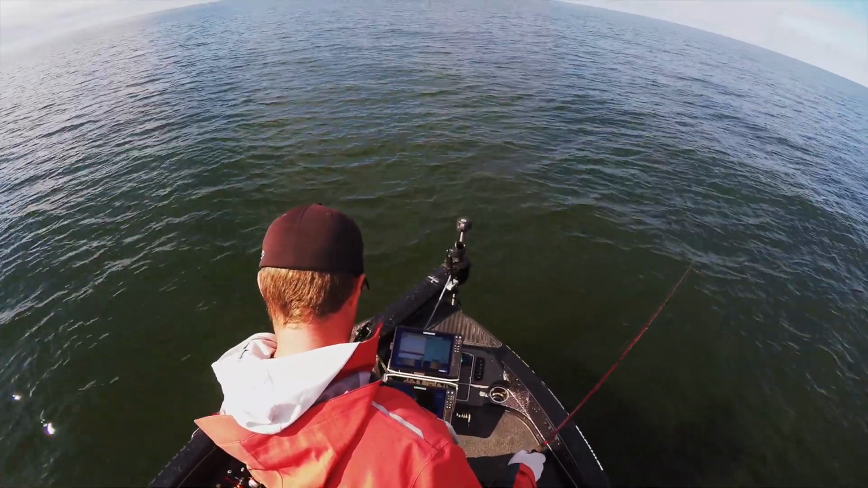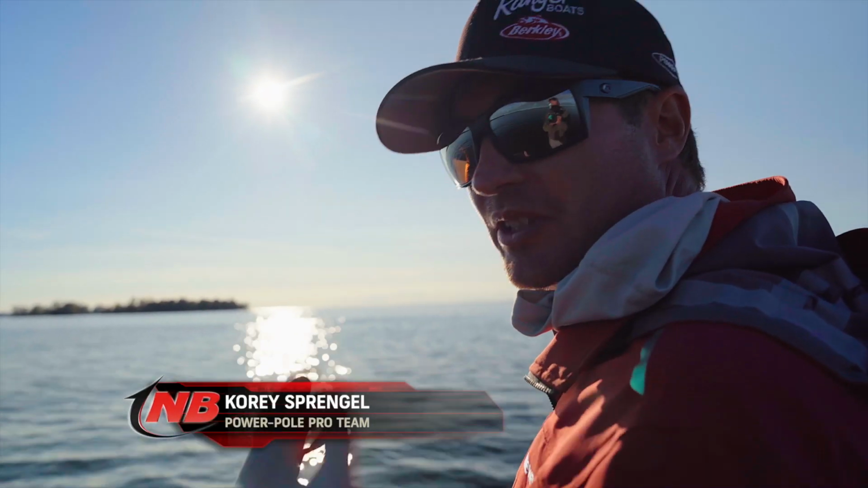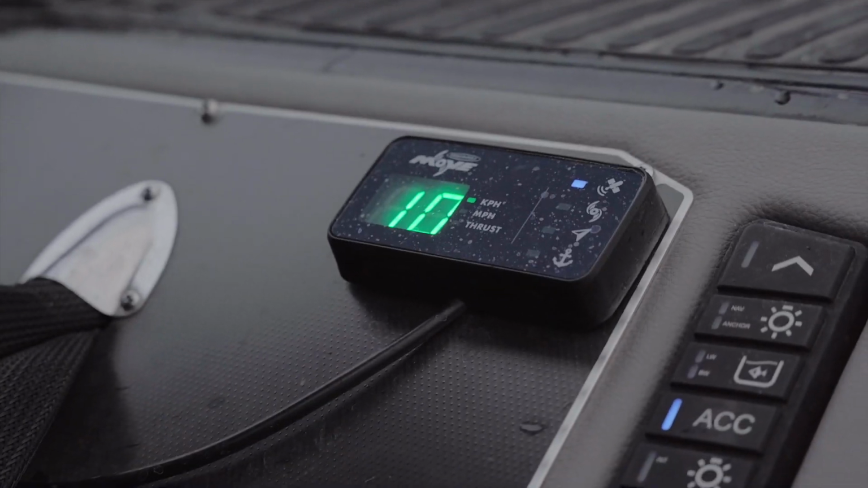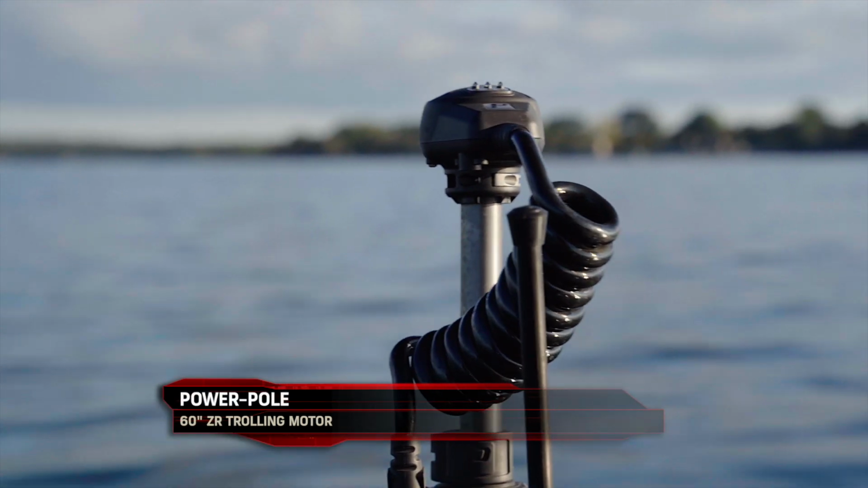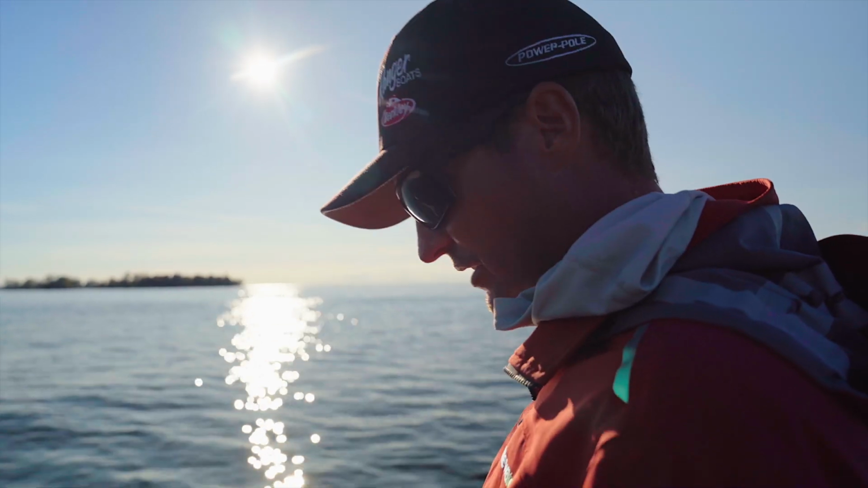When it comes to using active target, what I like to do for my trolling motor is a lot of times I have it pretty fast. I'll have it half to three-quarter throttle or so, depending on conditions. Relatively slick calm today, it's really easy. I can have this bow mount at a half throttle or so. That'll get me going 1.5 miles an hour.